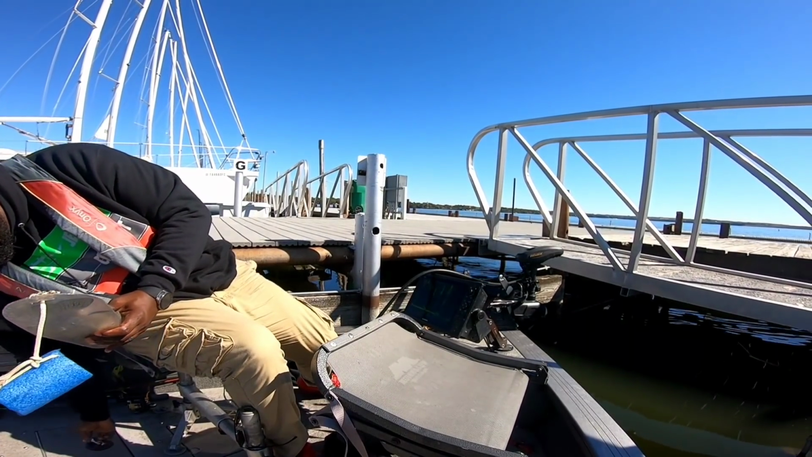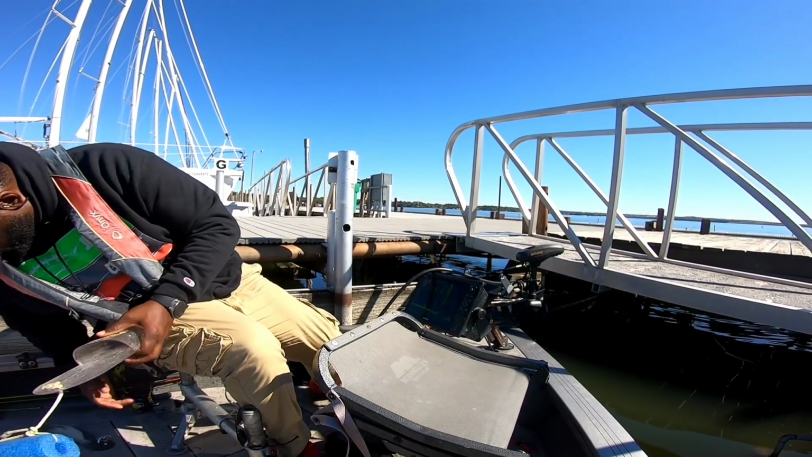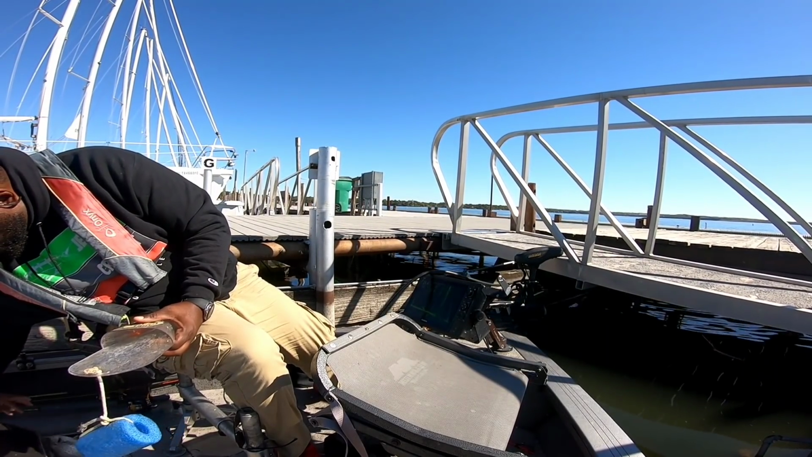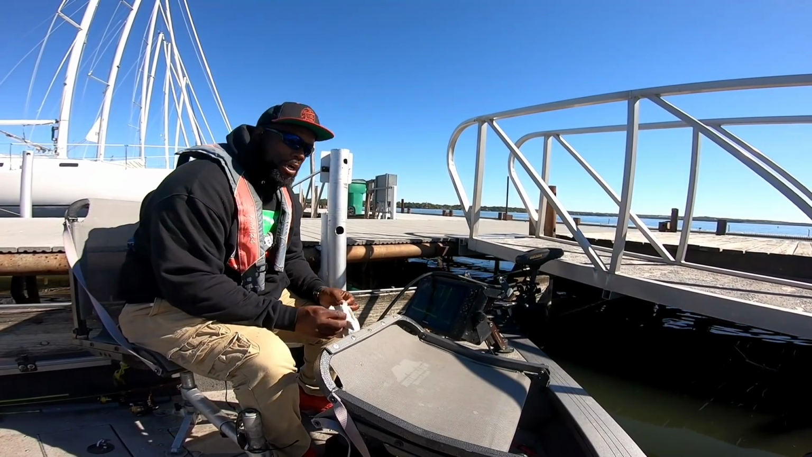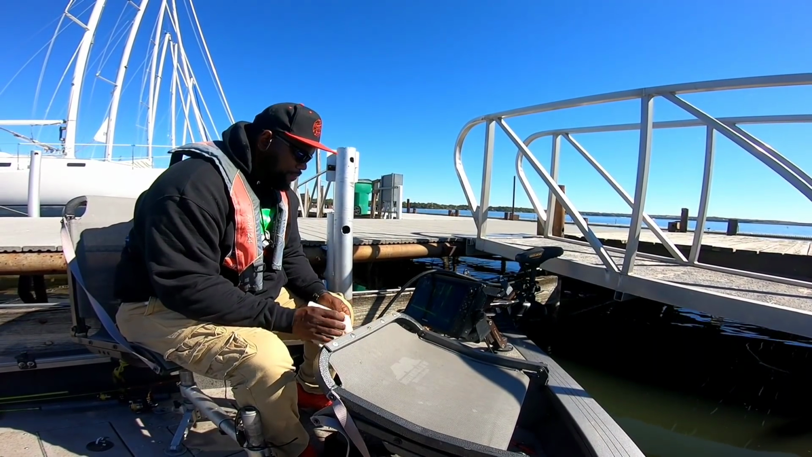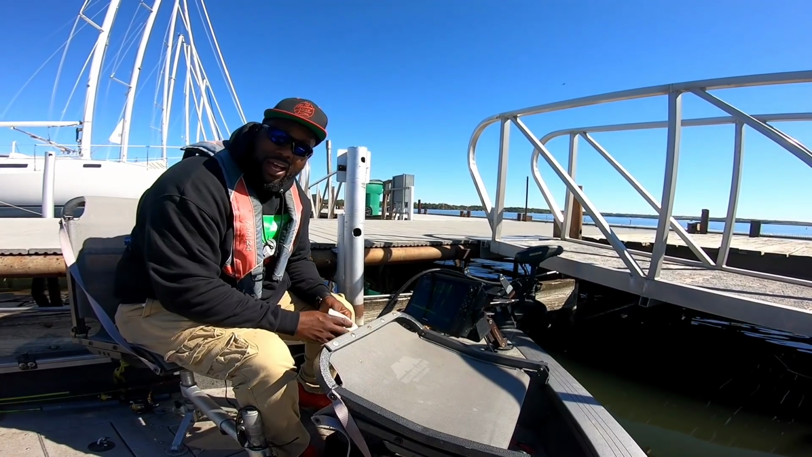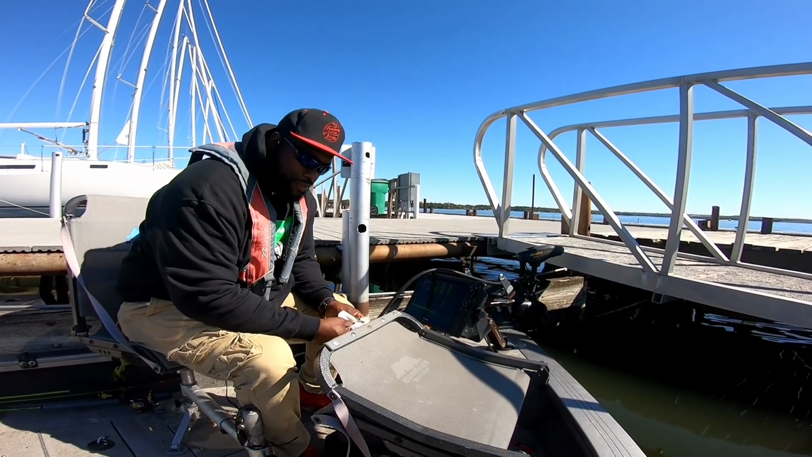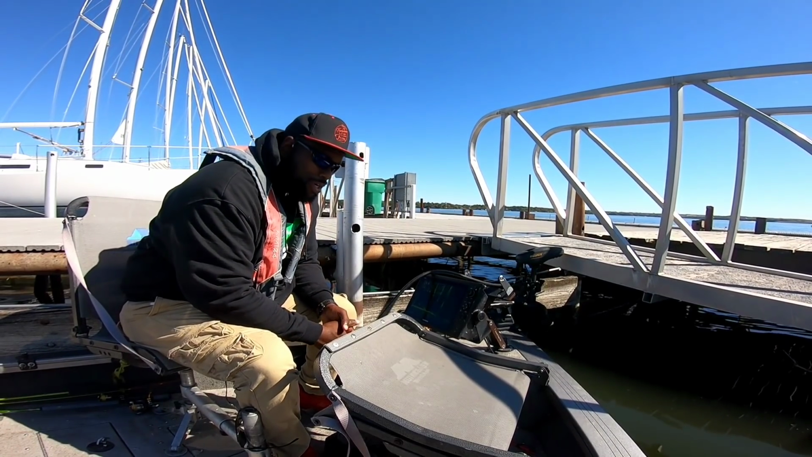Y'all see it? Uh-oh. He got other plans. All right, we're gonna drop one more time, man. So the fish, again, are not the biggest, but listen, they all skillet size, hand size, pan size is what we need for these crappie. 10 inches in Texas, if you didn't know, and that's exactly where we are today.